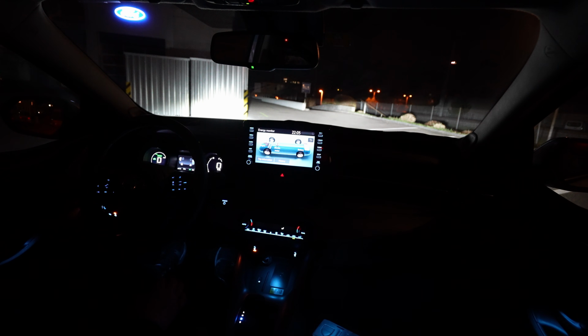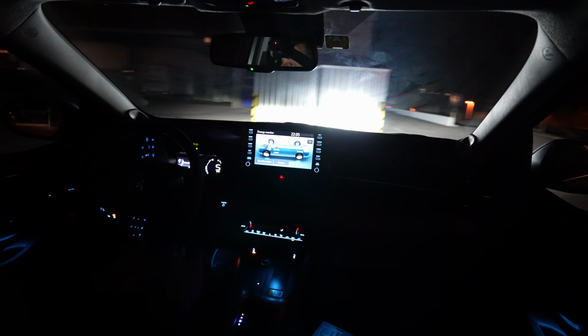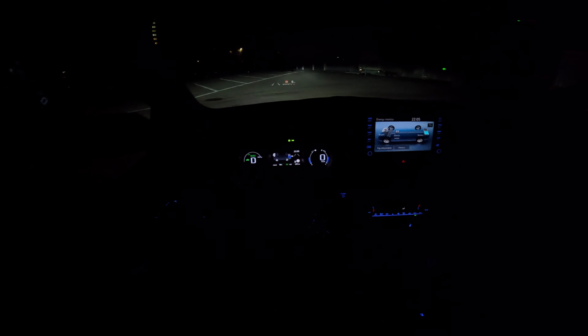So now guys, we will end this video right here. I hope you get an idea. So this is low beam, high beam, low beam, high beam, and this is the light in the nighttime. Anyway, my phone is falling down. Low beam, high beam, low beam, high beam.